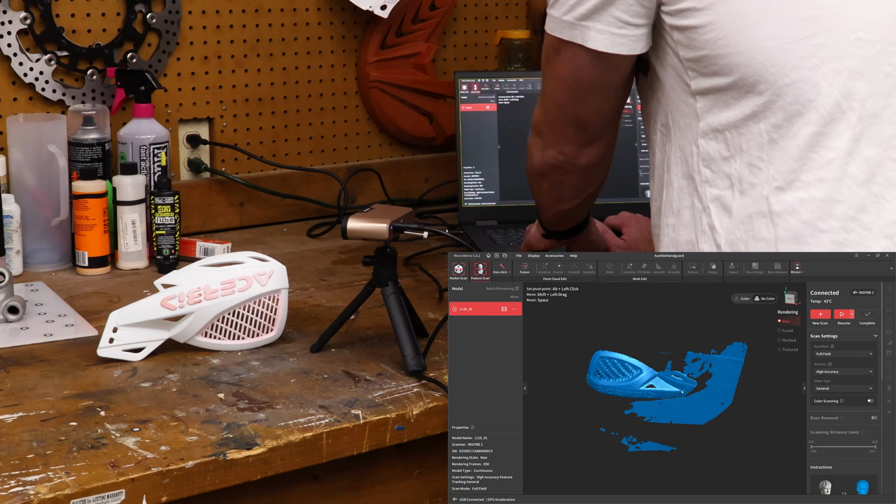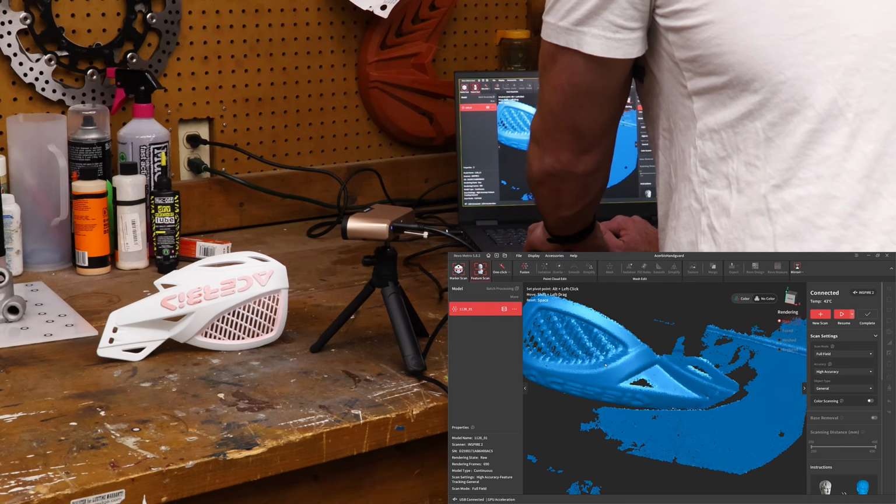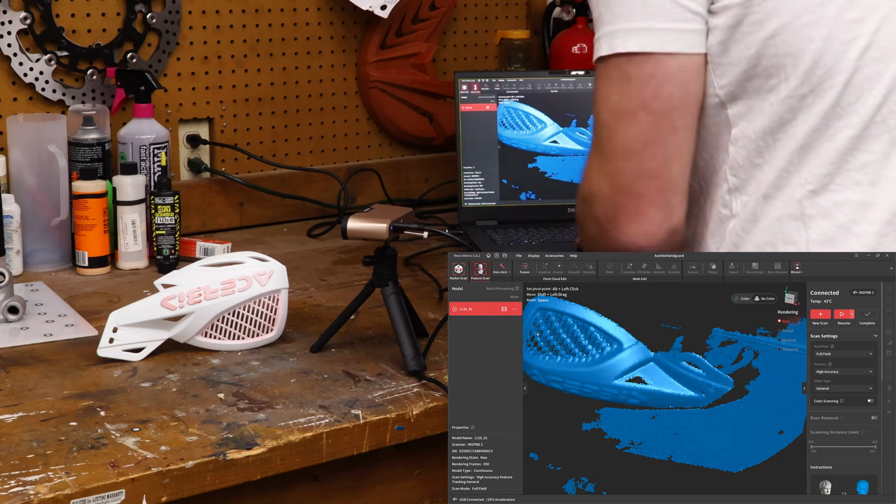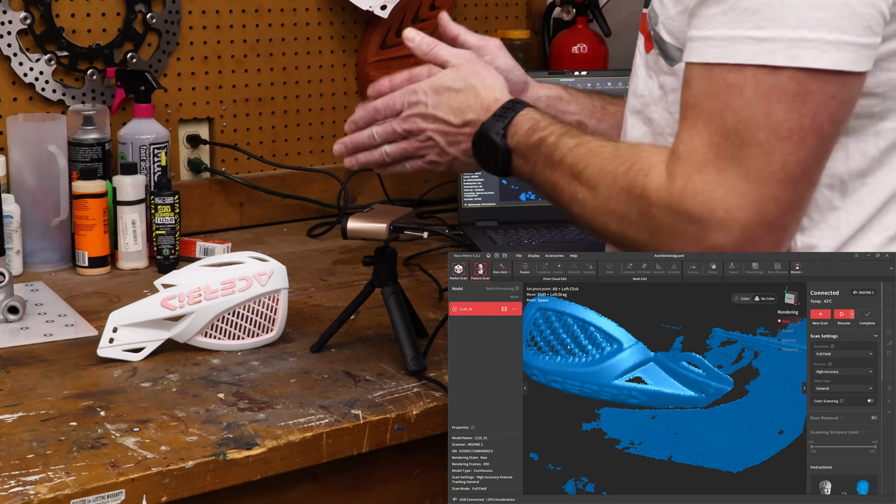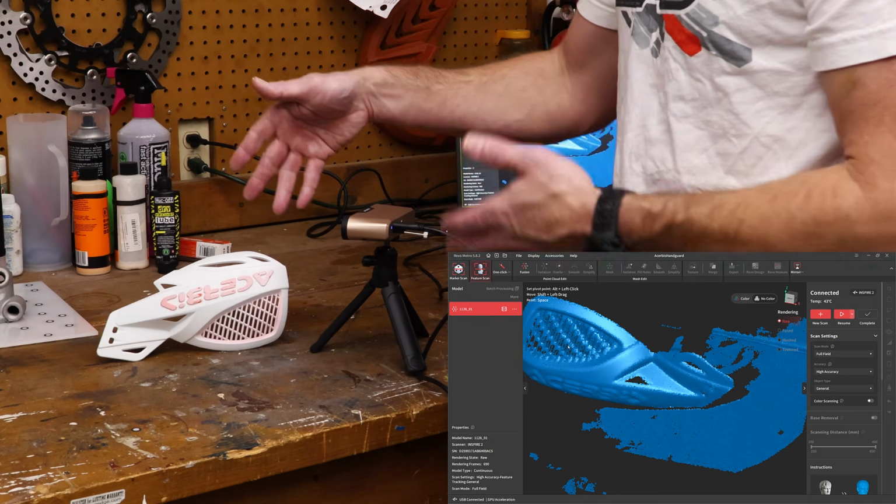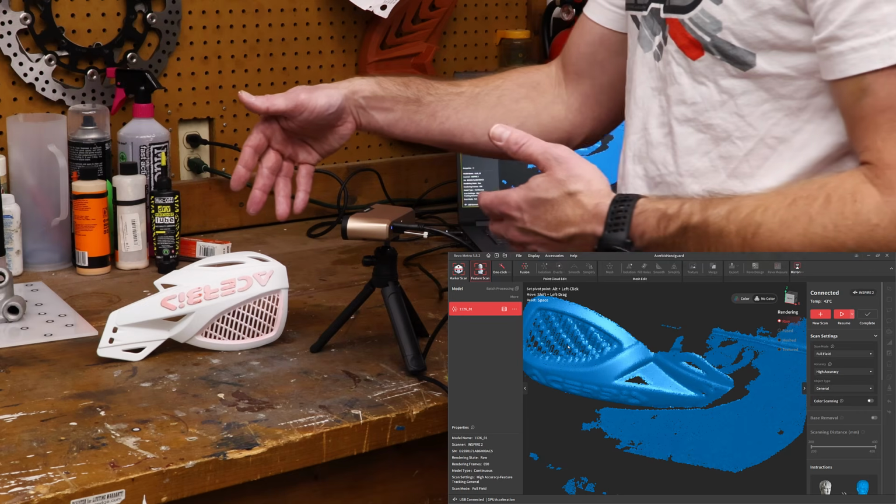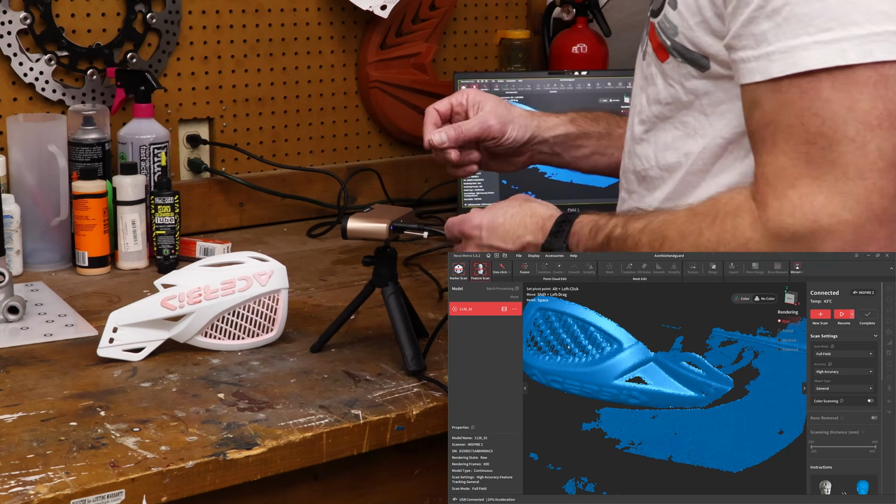It's not touching, so it'll be easy to remove. And you can see those vents ended up filling themselves in. Now, this is really where having something that has a smaller point distance, so something like 0.01 or 0.02 millimeters, which we could get on laser mode if we use marker dots on it. But with the full field mode, we are just having a little bit of trouble capturing those.